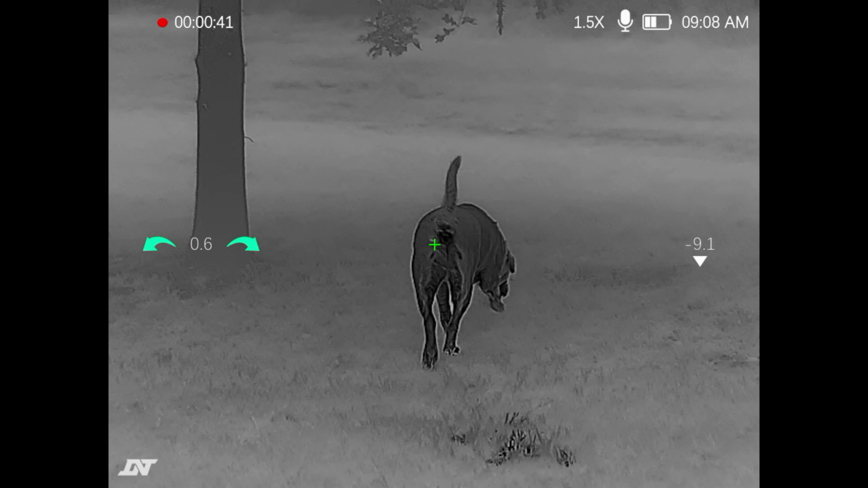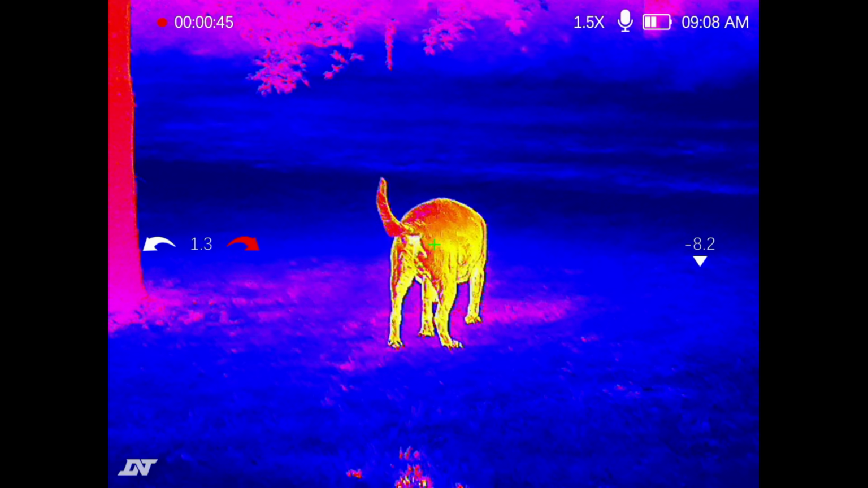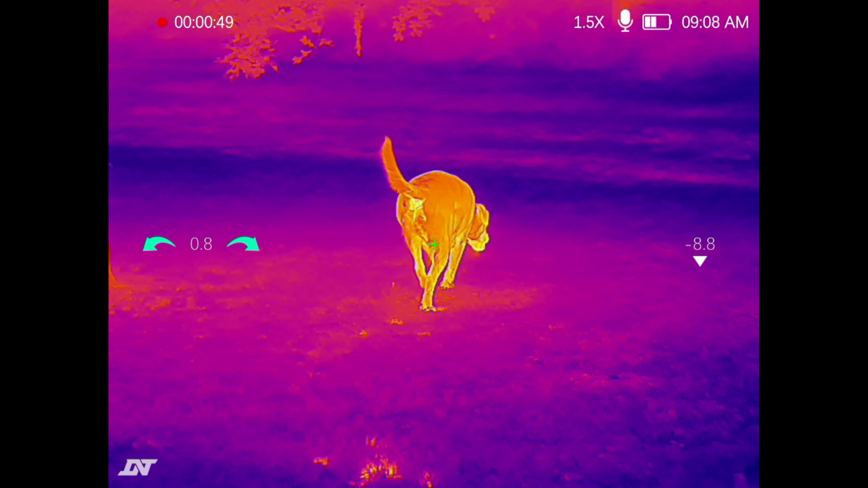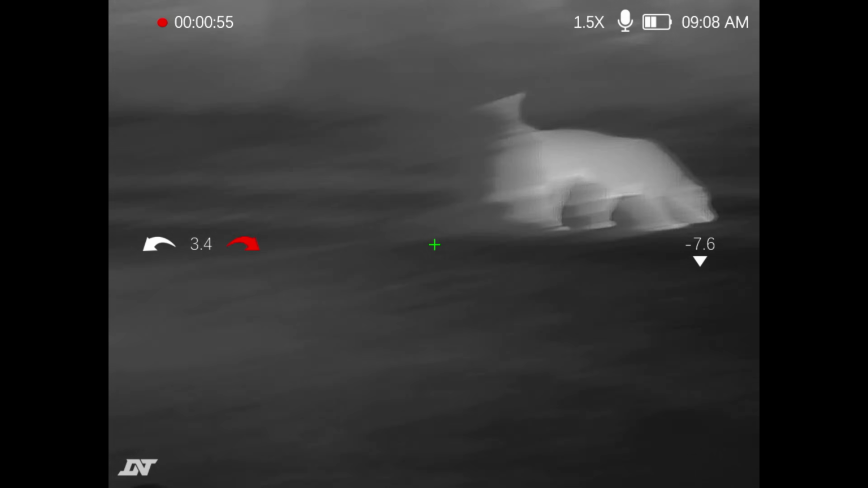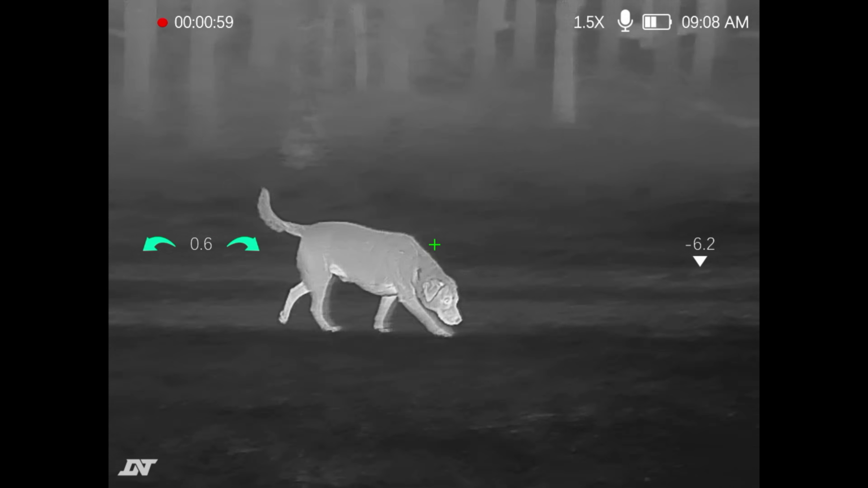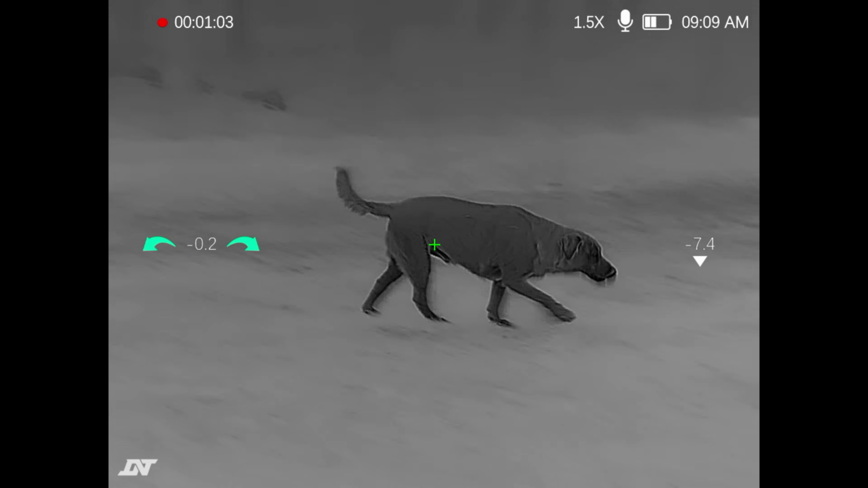There's Ruger doing what he's doing, what dogs do, leaving some stuff in the yard, but I wanted to show y'all. You can see even his footprints as he walks off here. Up close, check that out. See the footprints he's leaving? That's just his heat signature. But look at how unbelievably clear this is. This is a 640 resolution, y'all. Watch when I go to black hot here, you can actually see individual hairs on the dog.